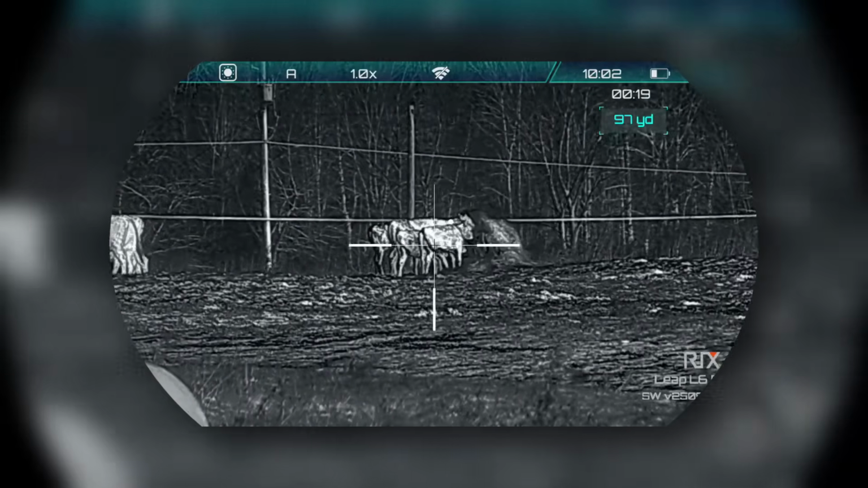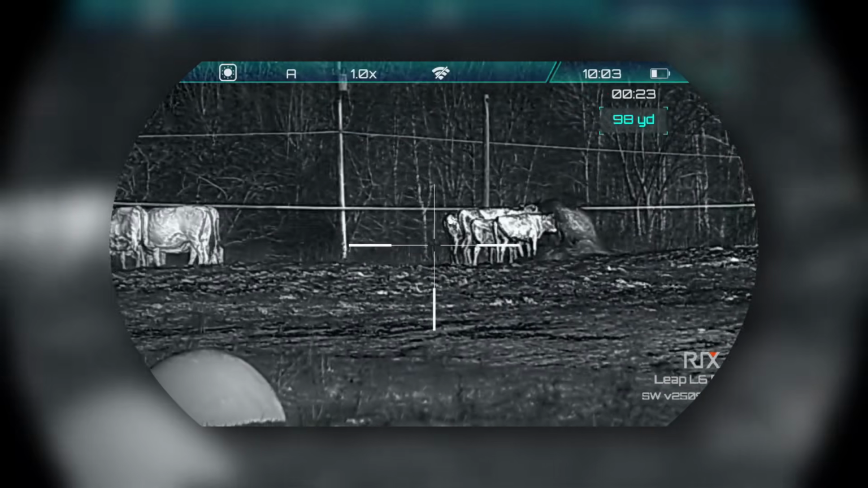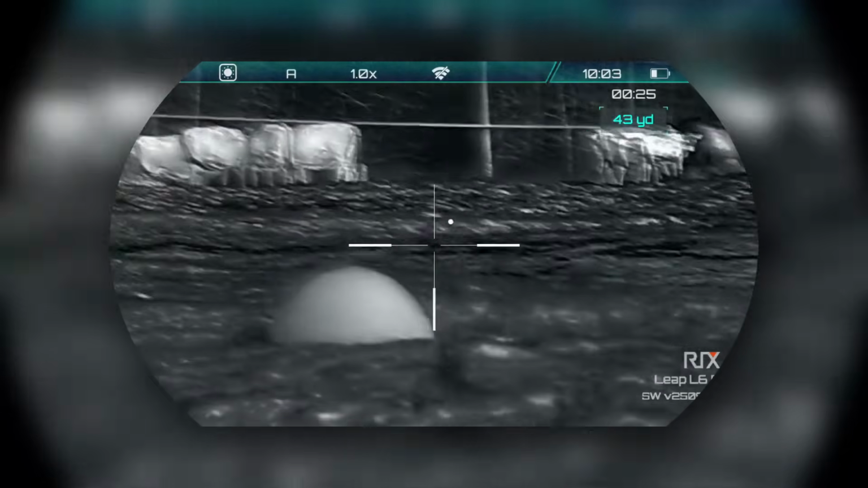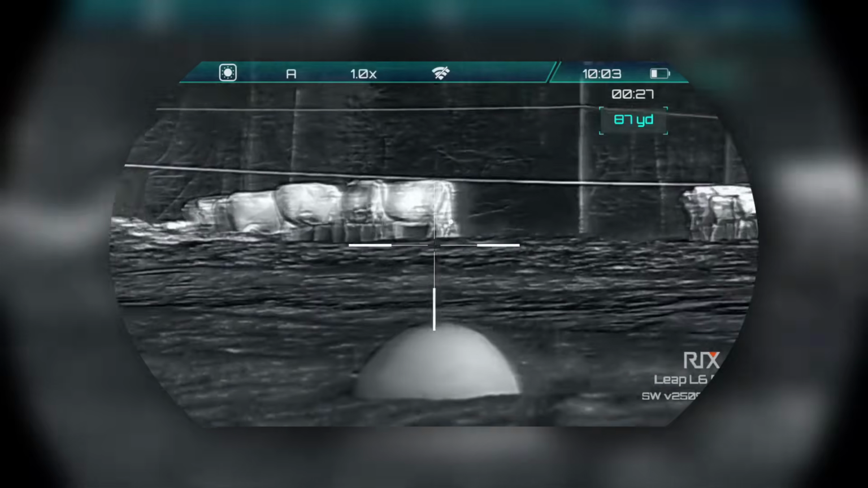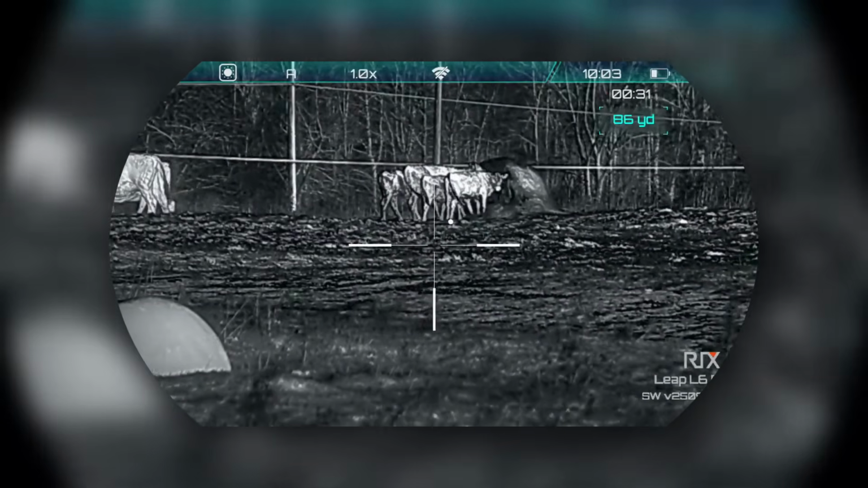My biggest complaint with the first Leap was the poor audio. I went back and forth with Rix on this over and over. Hated the audio quality. Absolute trash. I've complained about it since day one. It hasn't changed. Luckily on this L6R, they fixed it, okay? The audio is now a solid 8 out of 10.